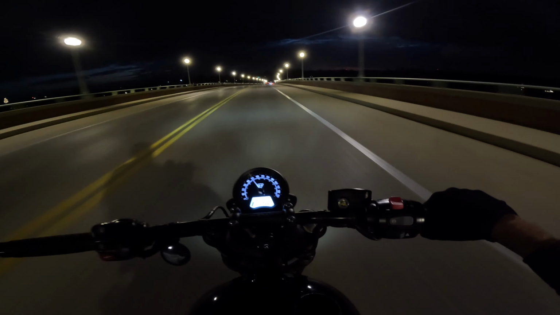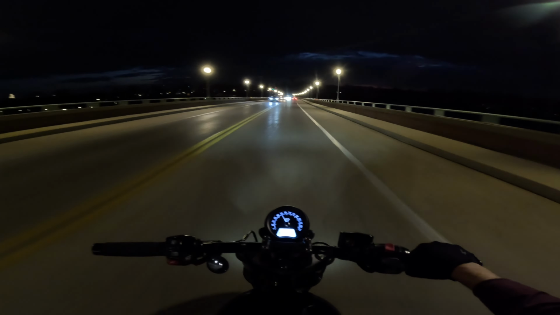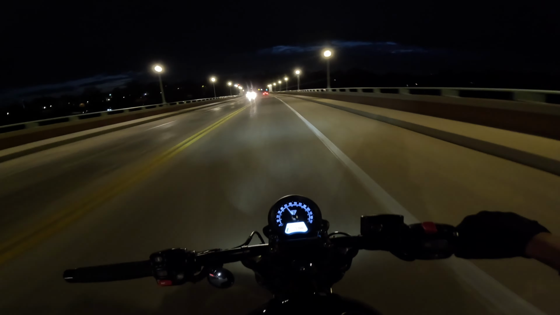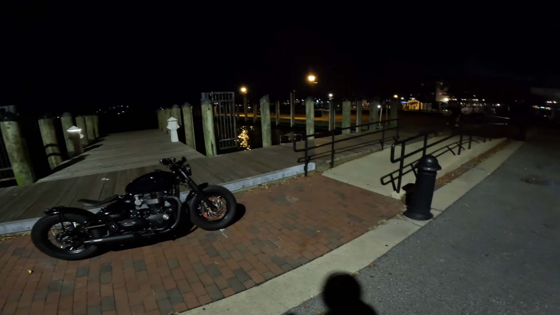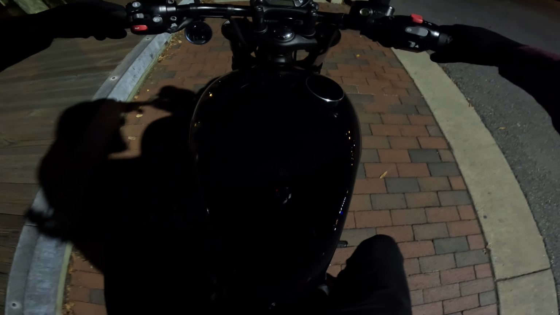I have actually been wanting to film more at night, but with it becoming winter and getting colder, I didn't think that was gonna happen, besides the fact that it is November and in the 70s right now. But let's jump to downtown Annapolis. We're going to use the city lights to hopefully light up my shots a little bit better, but let's jump on the bike and I will update you guys on some stuff.